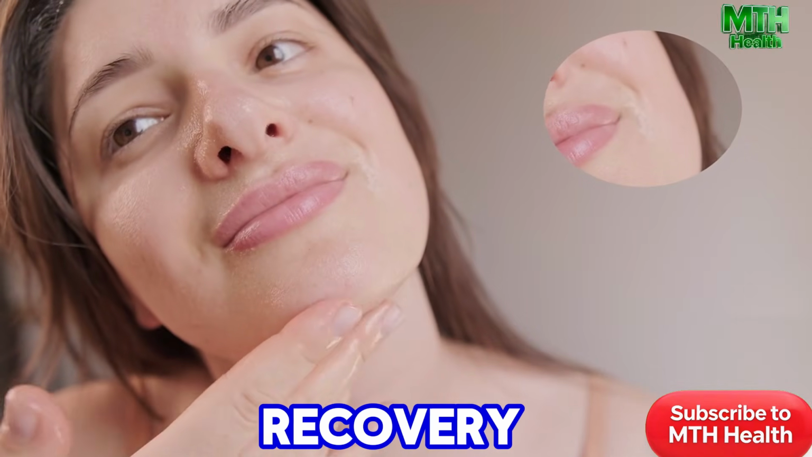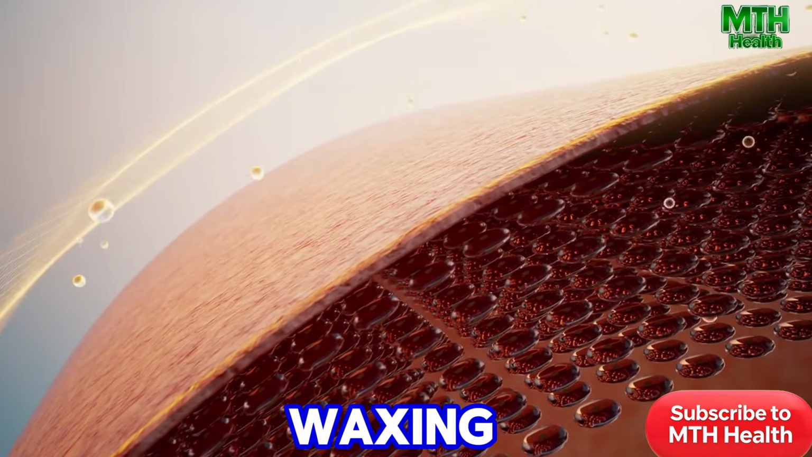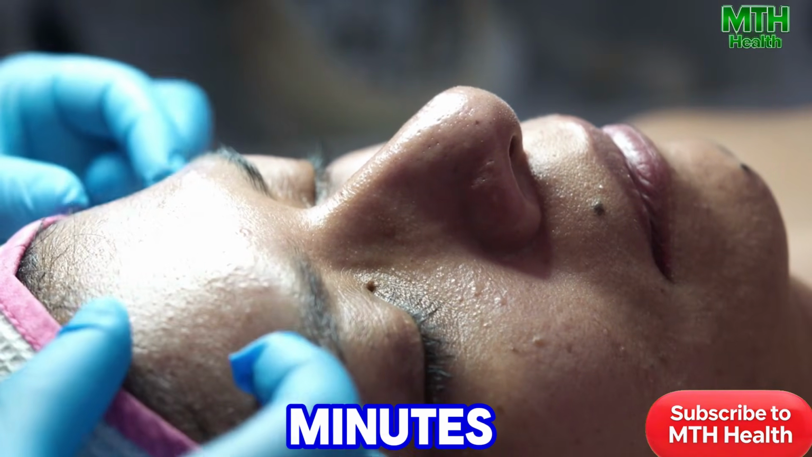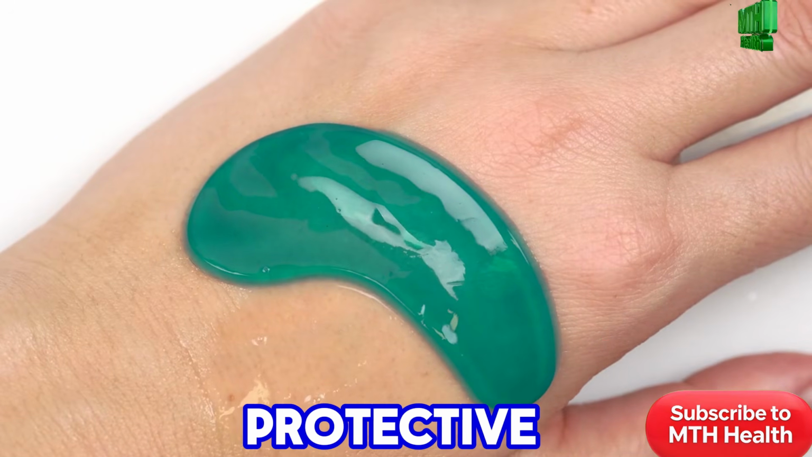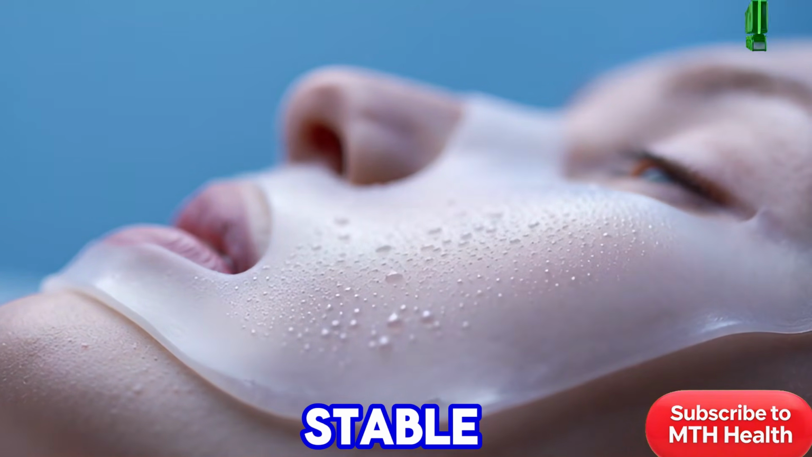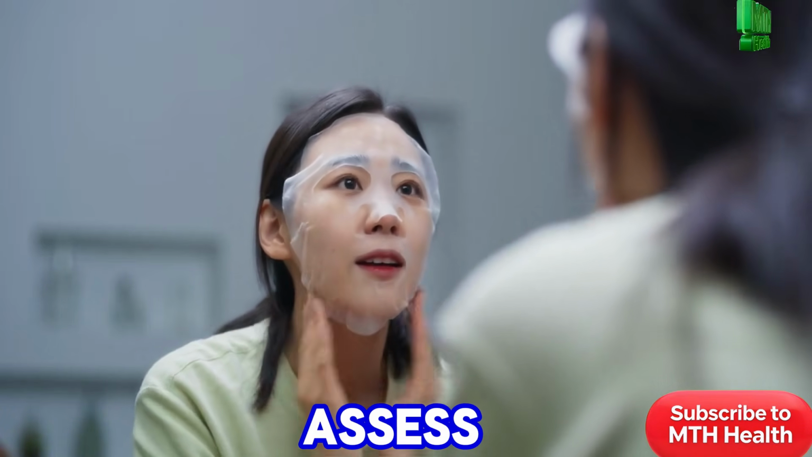Another key to recovery is moisture retention. After waxing, the skin can lose hydration if stressed. We monitored skin recovery over 30 minutes. The hydrogel layer maintained a protective moisture seal. As moisture levels increased, skin temperature remained stable. After 30 minutes, we removed the mask to assess skin response.